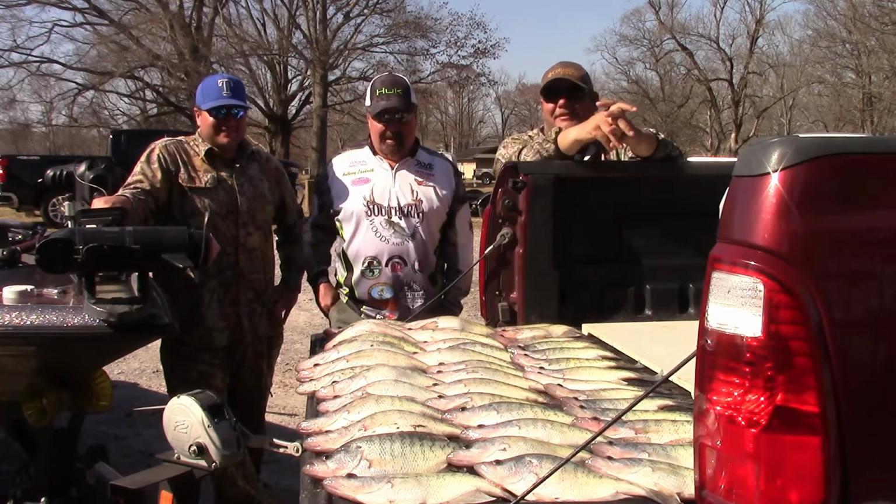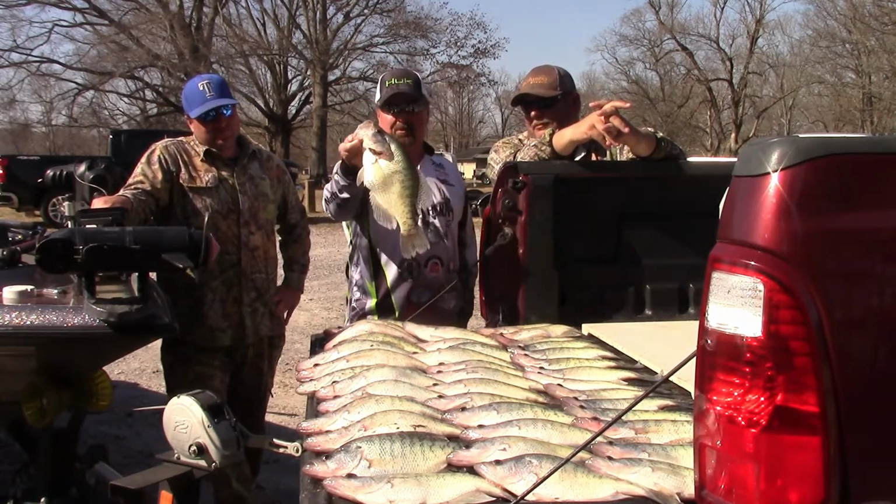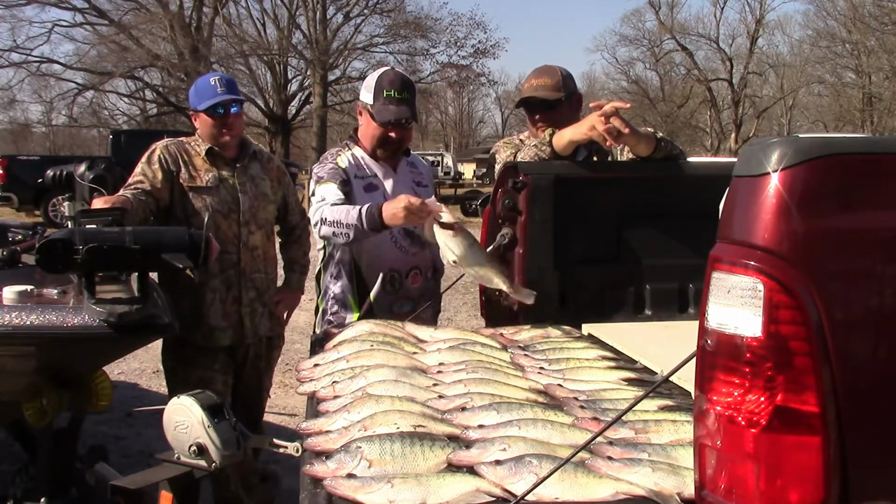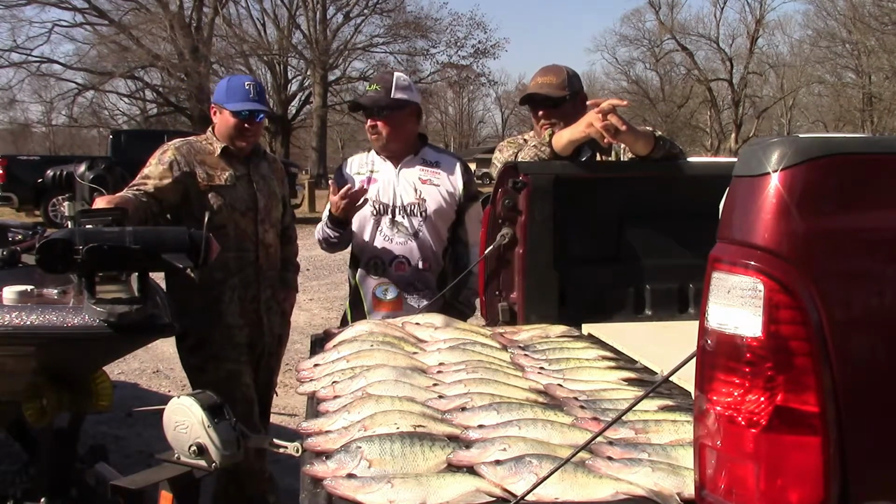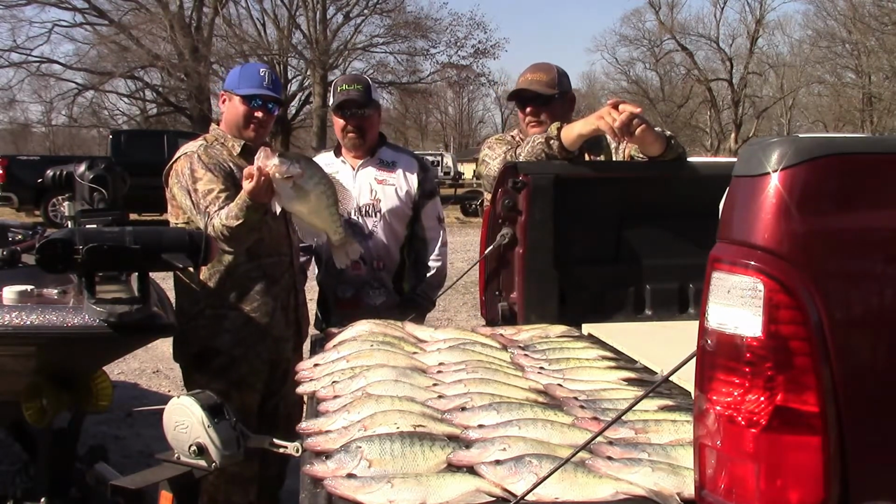I'm going to tell you, this one right here, that's about as close to a 3-pound crappie as you're going to get. I'm going to get a reweight on it. I don't blame you. I think you ought to take that thing home. It's the biggest fish I ever caught.